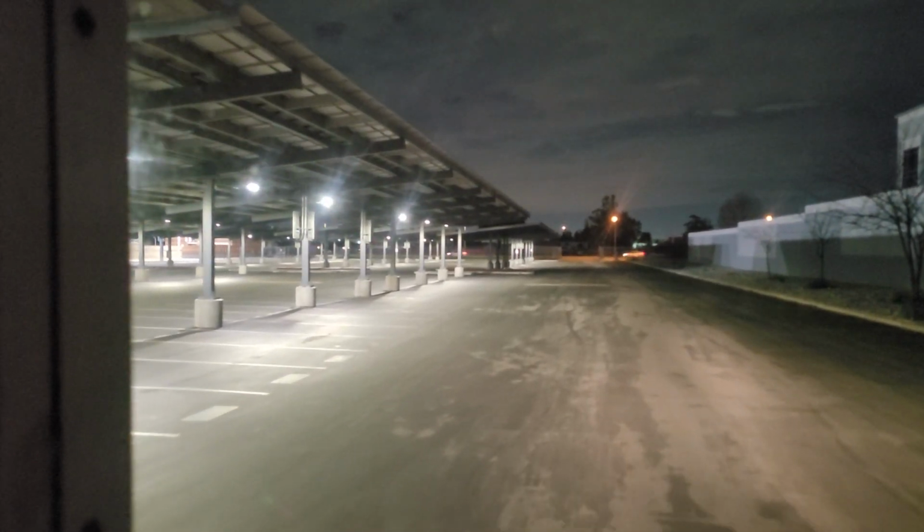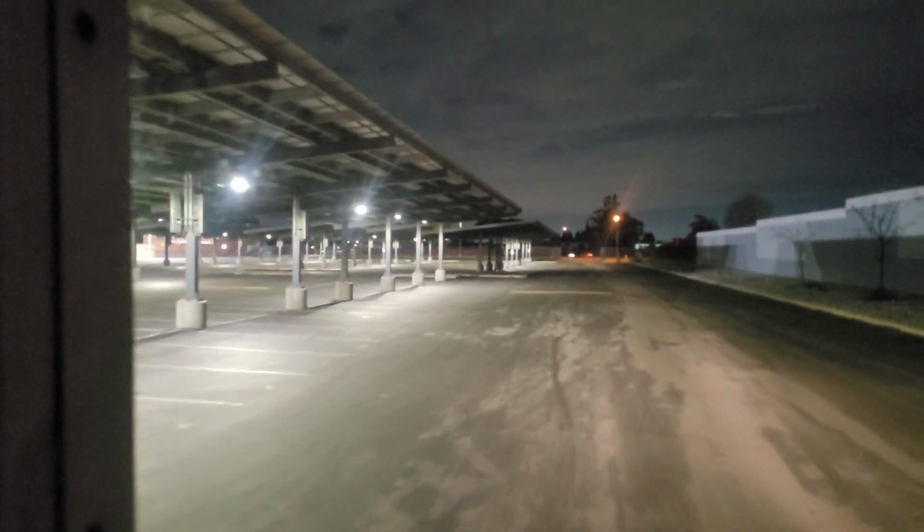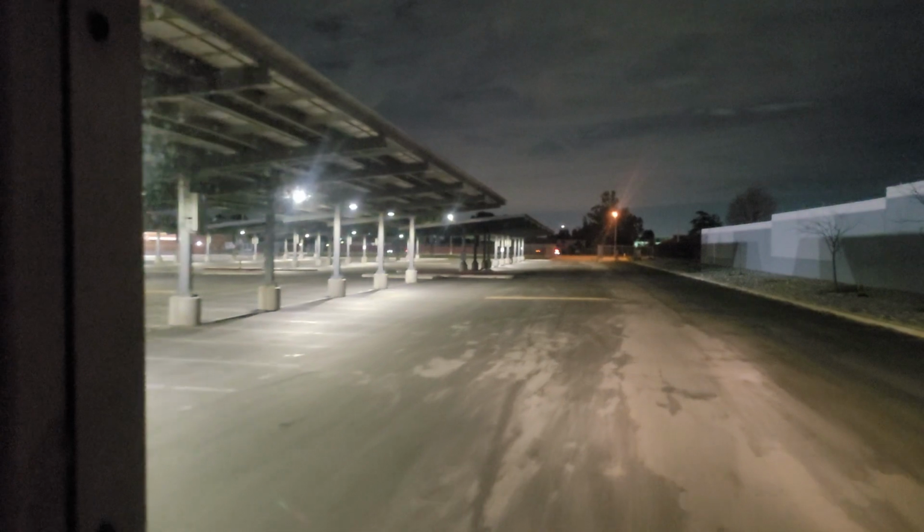Cool looking sky tonight. We got a little bit of rain, a little bit of drizzle. Might be snowing in the mountains. Really cool looking sky.